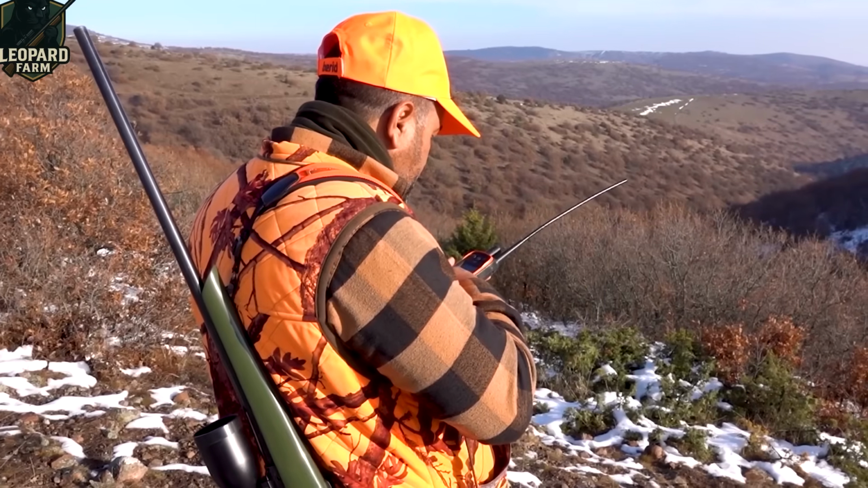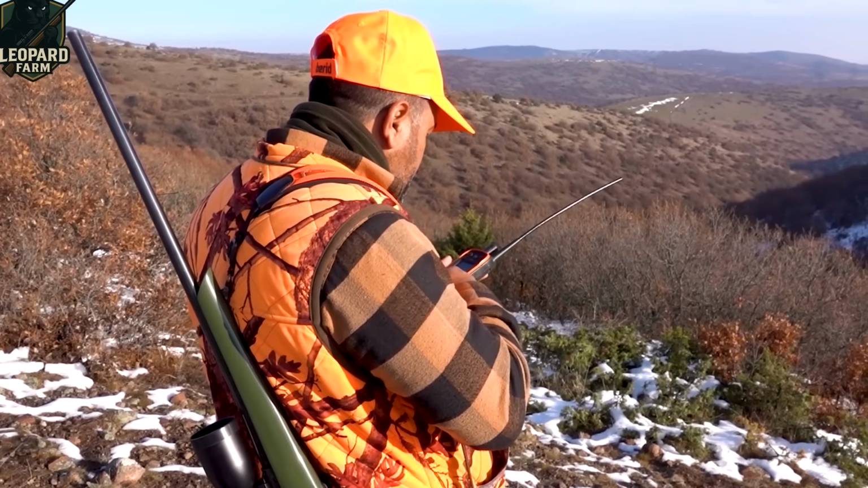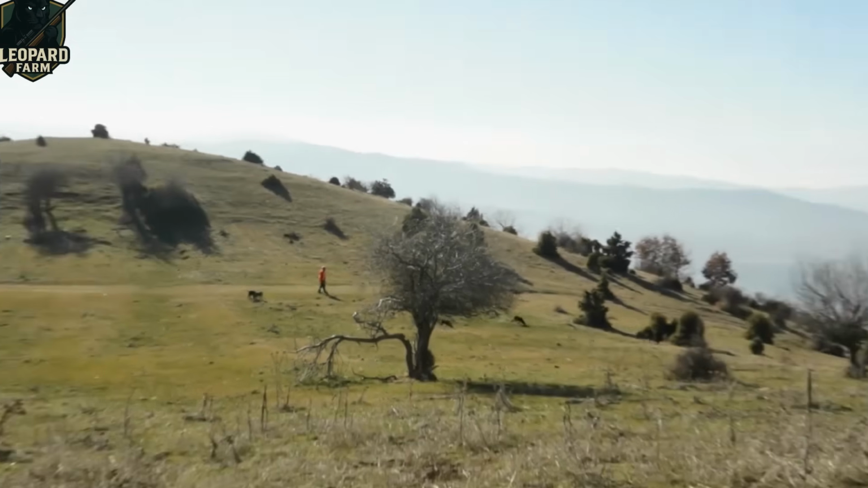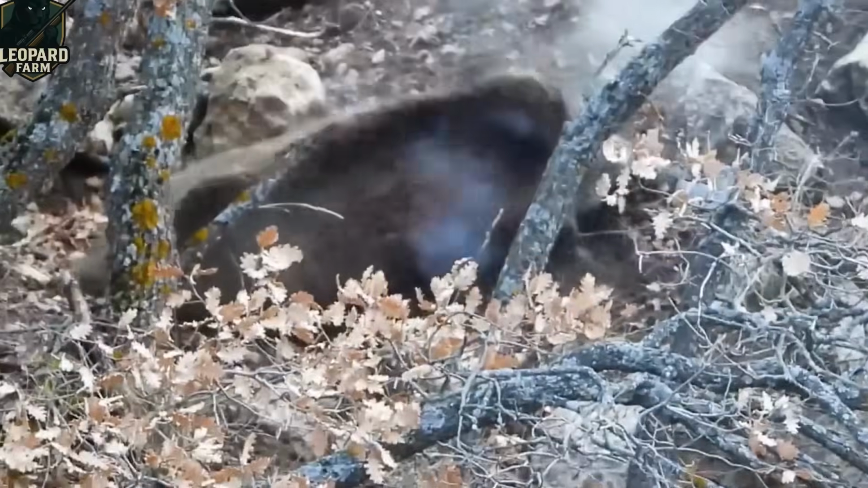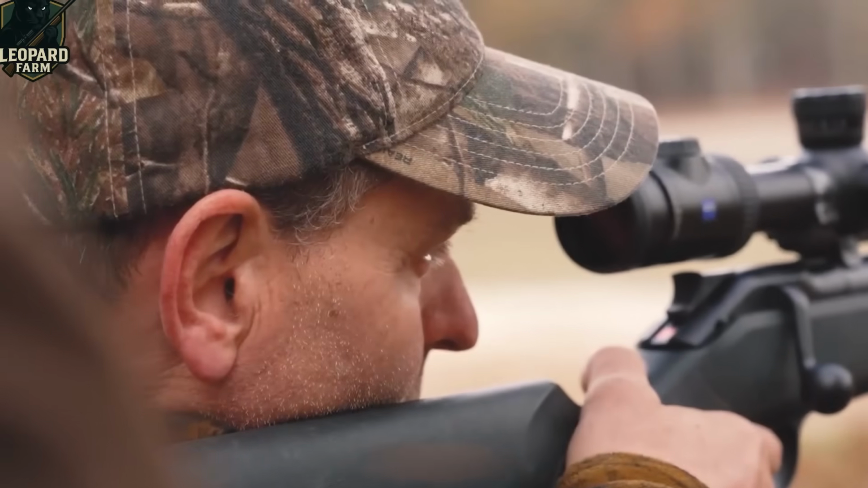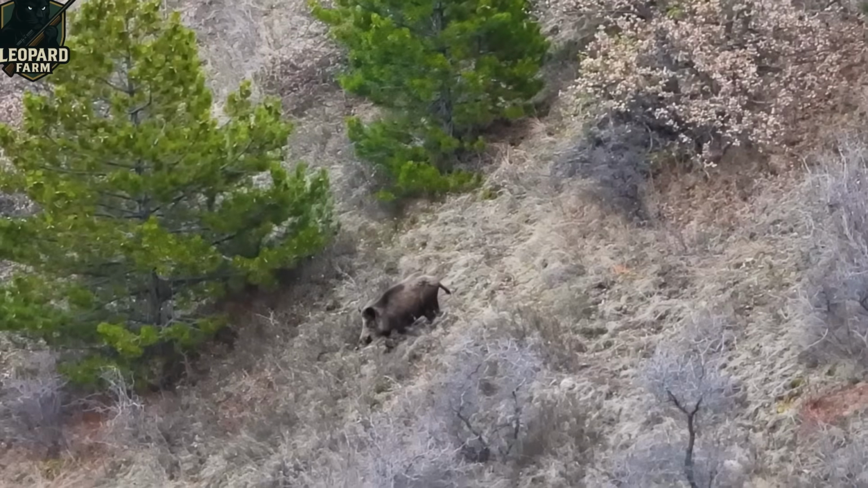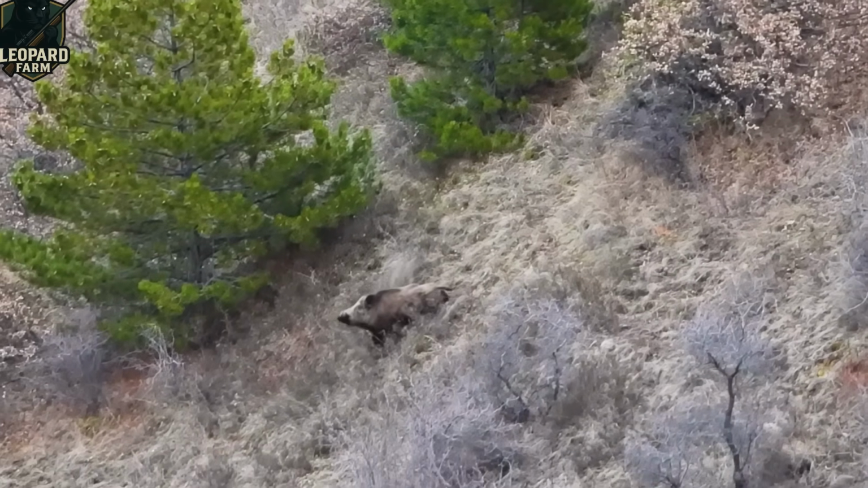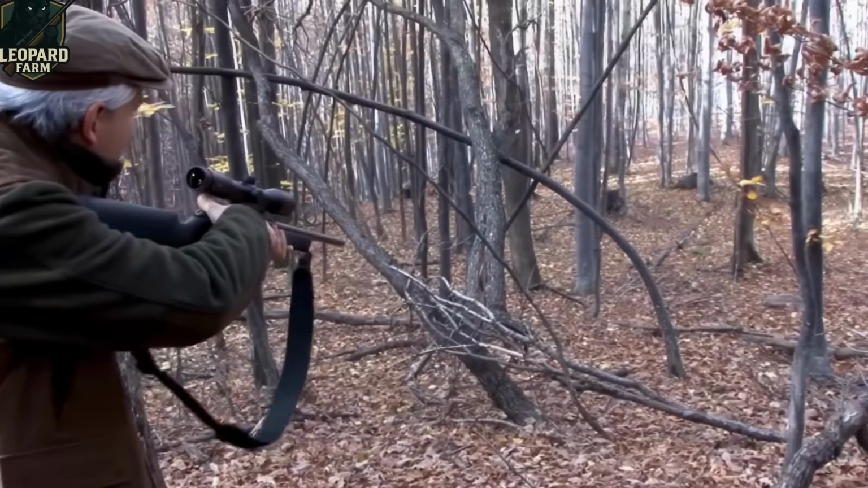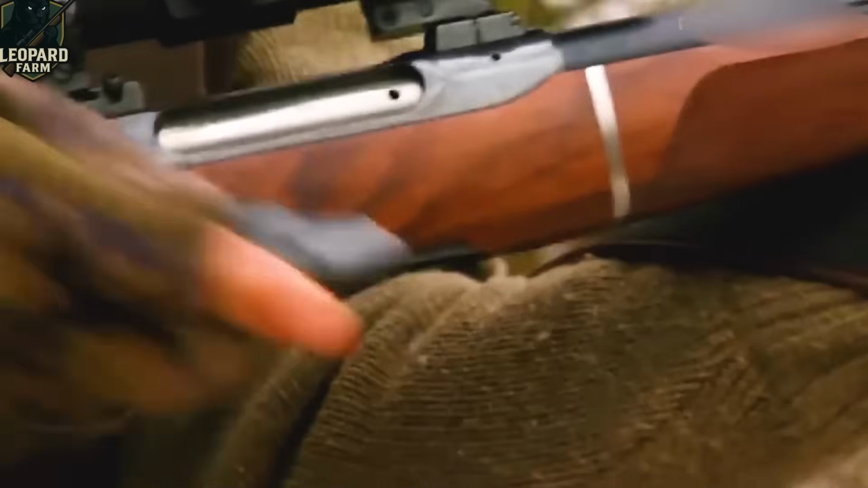I lined up my shot, squeezed the trigger, and dropped it with one clean hit. It didn't even have a chance to take another step. Thanks to our tracking gear, we got a bead on a whole herd heading our way. As they barreled toward us, I steadied my rifle, took a deep breath, and nailed the lead boar with a perfect shot. It stumbled and went down hard. The clash was fast, fierce, and honestly, way more intense than we braced for, but we came out on top.